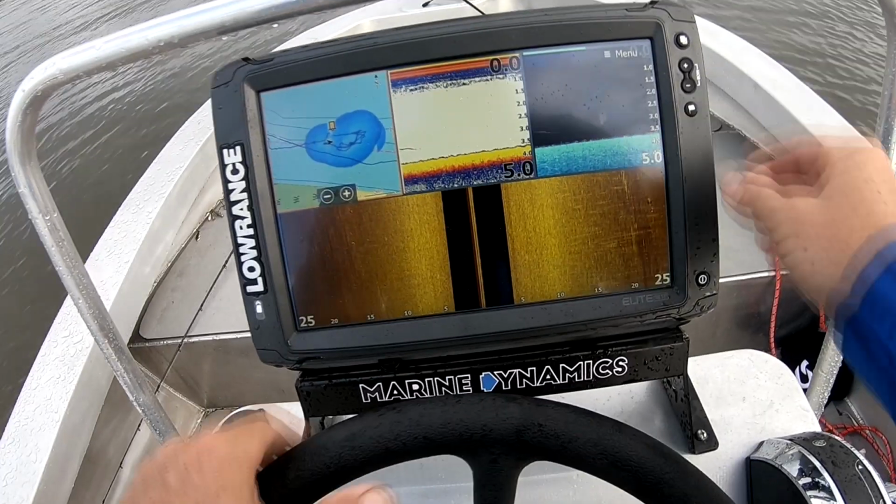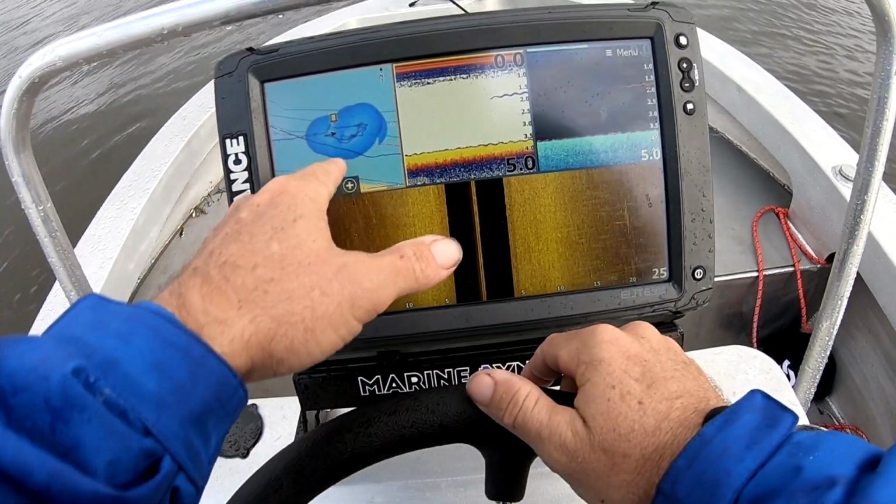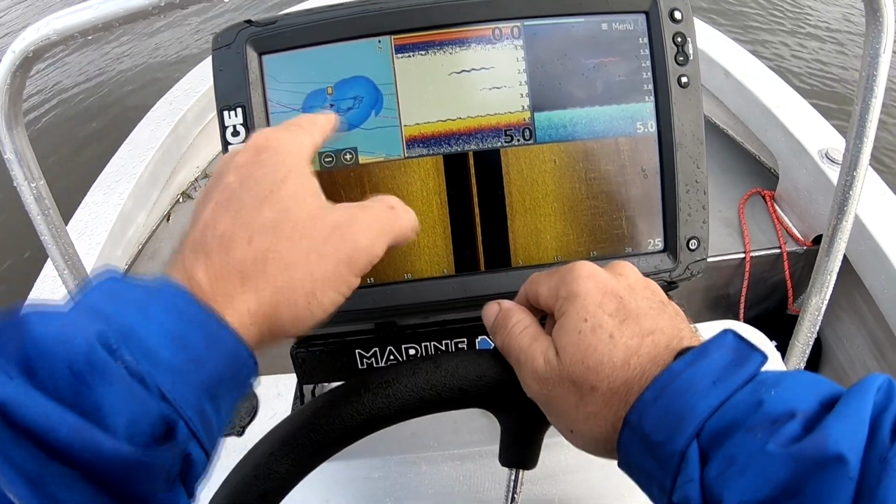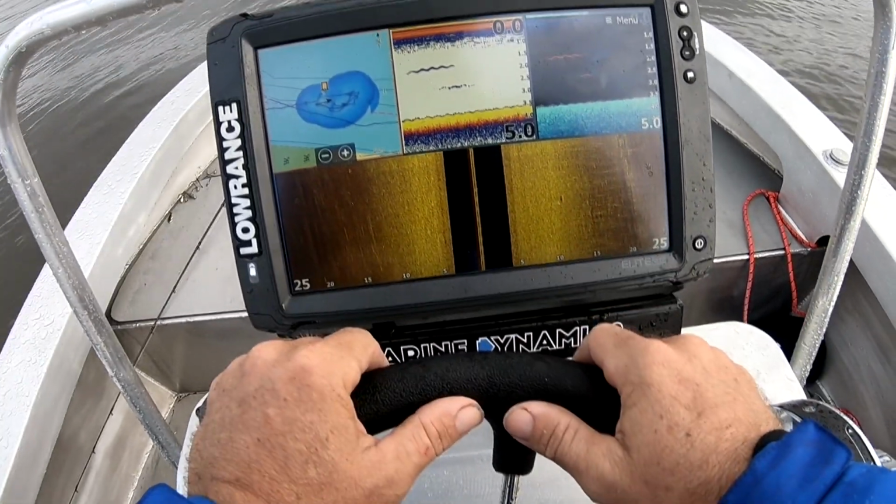So we've got our down imaging here, normal 2D, side imaging, and then mapping. So what we'll be able to do, we'll be able to scan. We can mark our fish on the side imaging, which will show up on your mapping. We can put a GPS mark on it, and we'll be able to see directly under the boat as well. So it's a very useful page.